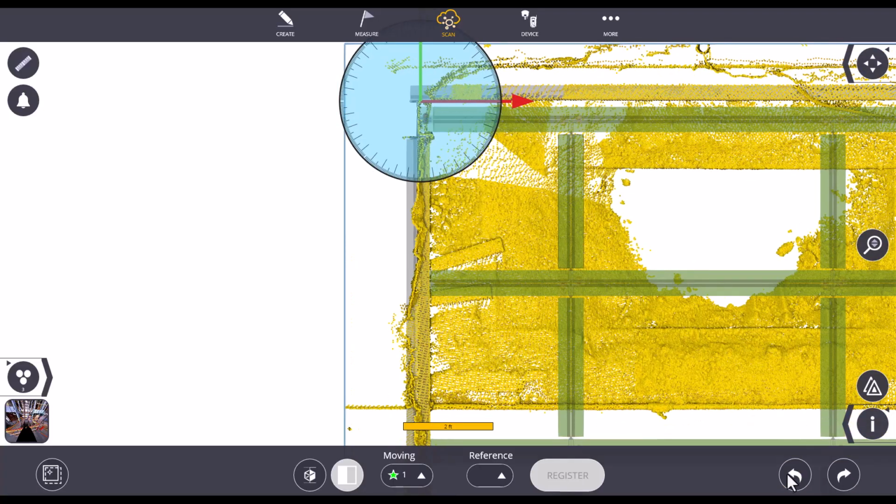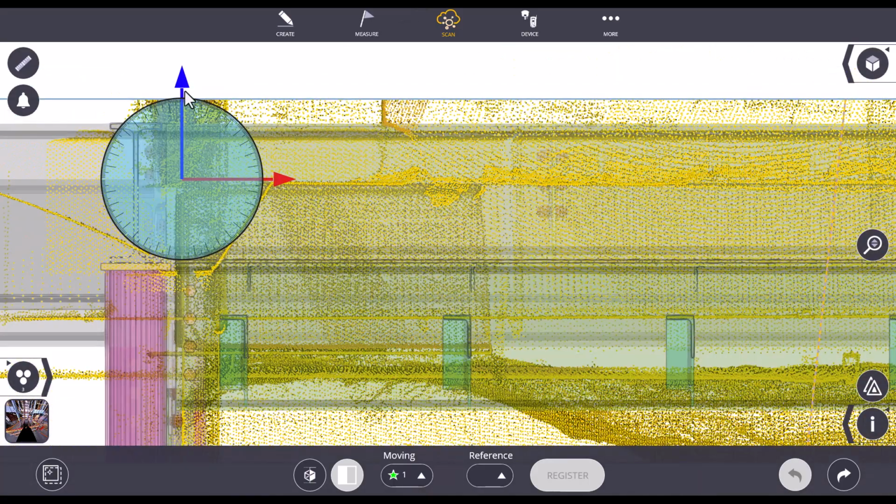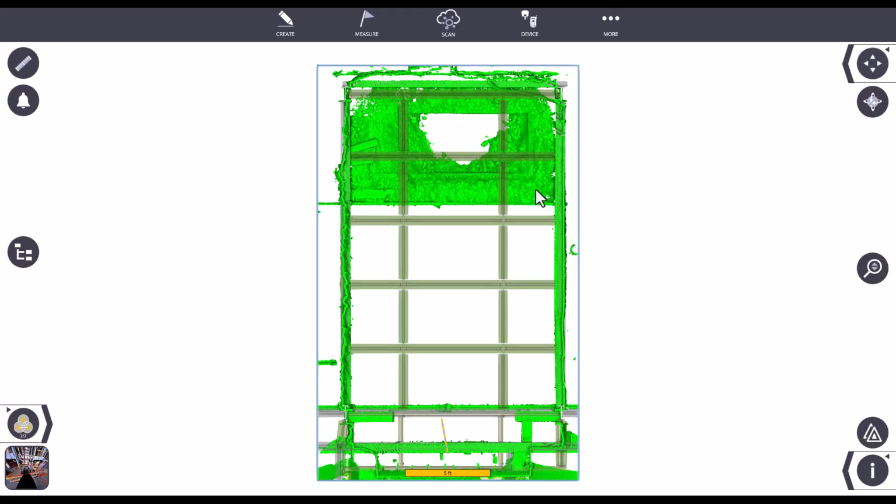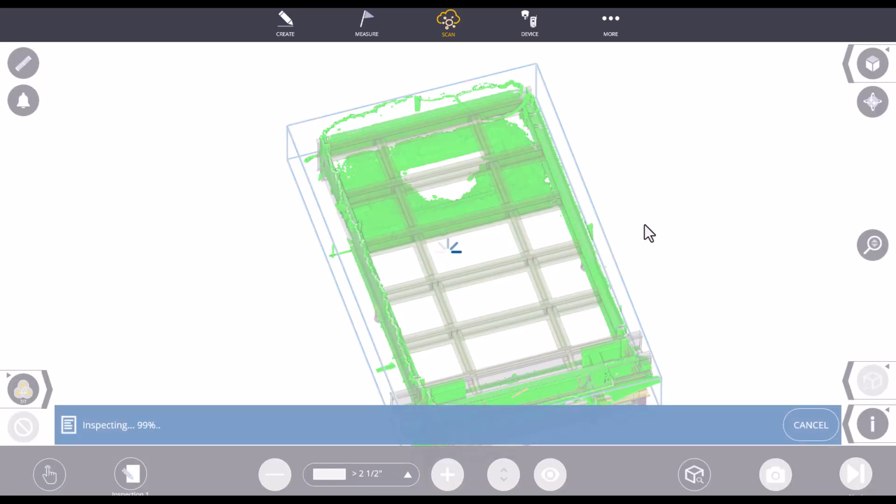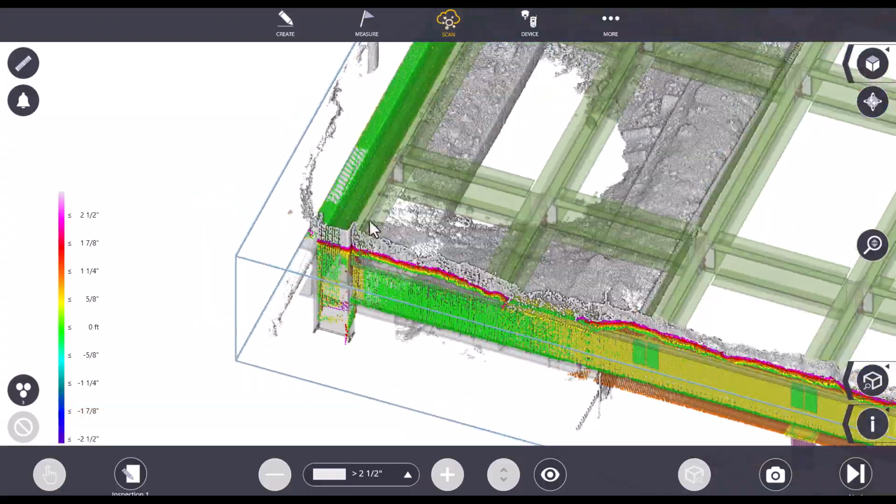We've already done that, or I have. So we're just going to leave it where it is and check the vertical by going to the side view. Once you get that aligned, and we have a couple of videos showing that, you can check how well you aligned it with an inspection, and this will compare the scan data to the nearest model component and colorize it. So this is showing me how I aligned the scan.